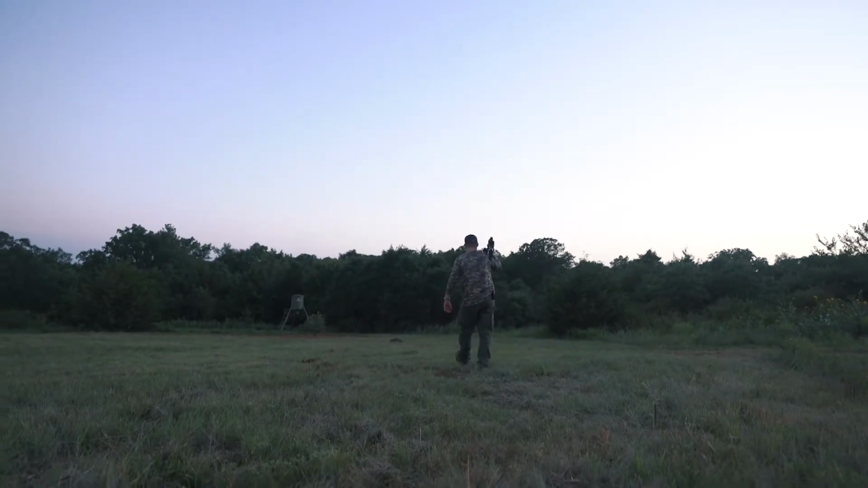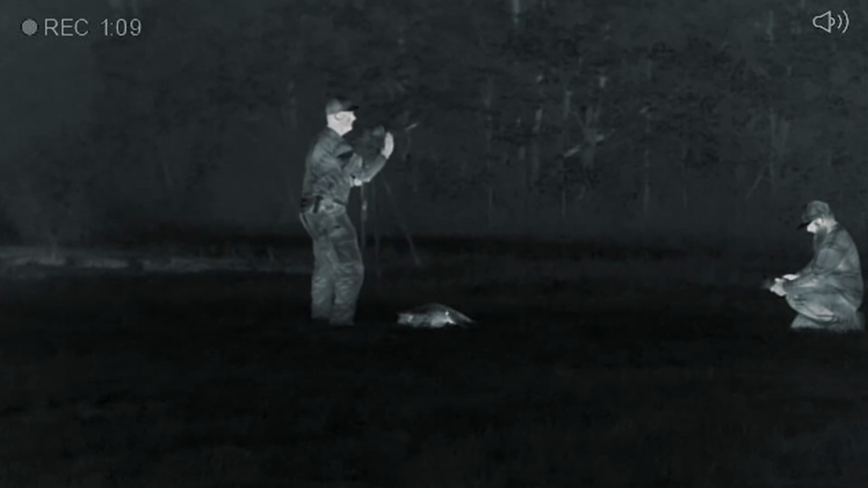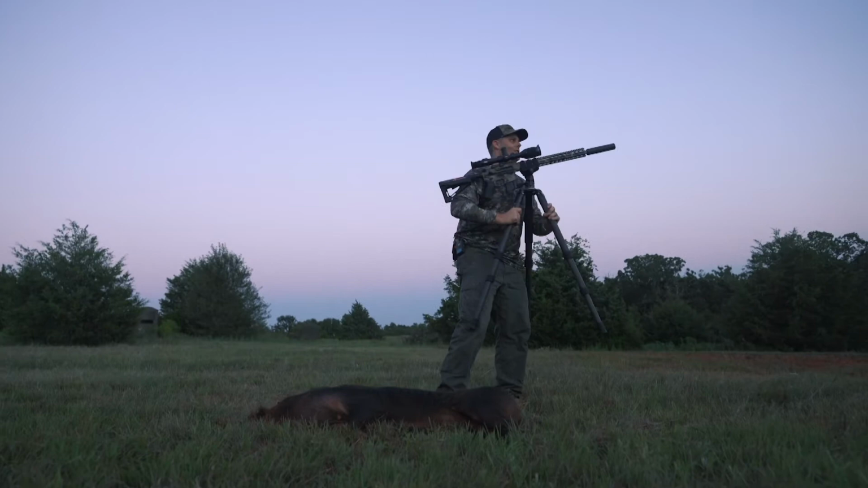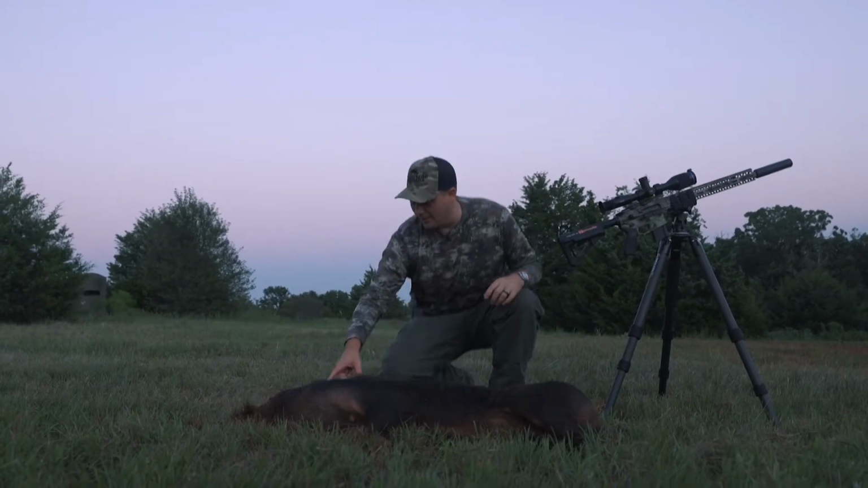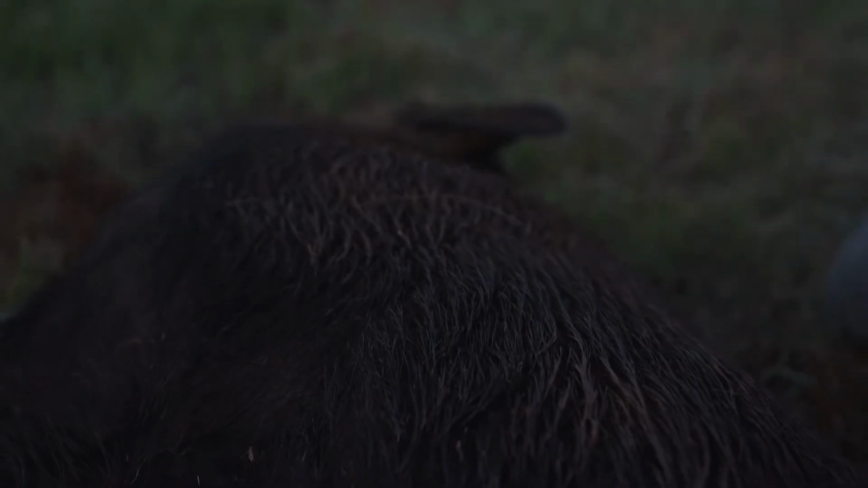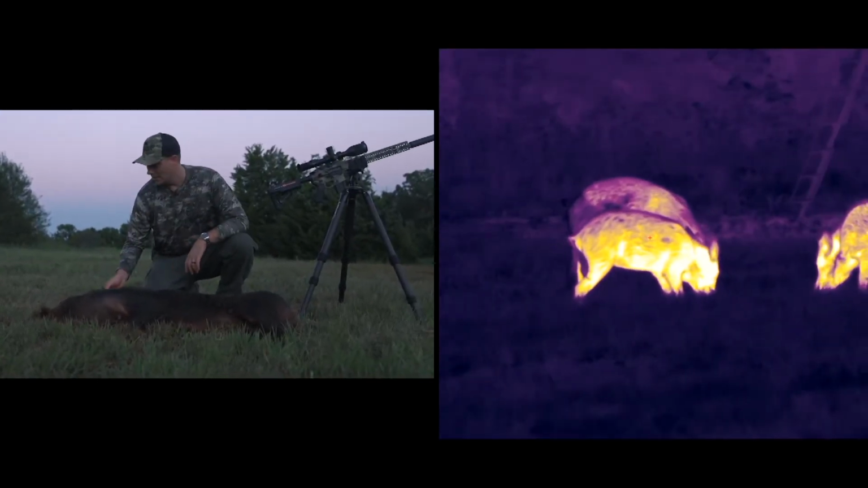How about that? I tell you what, I'm gonna have to get better at judging these guys, man. He's bigger than I thought he was. Yeah, you can see it right here. When he walked out, man, he had this line of mud right there, and you could see it in that thermal perfect. That's pretty cool.